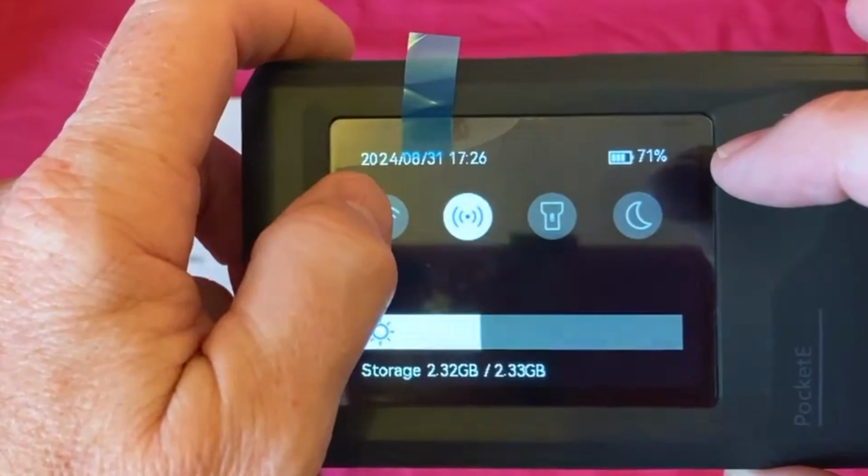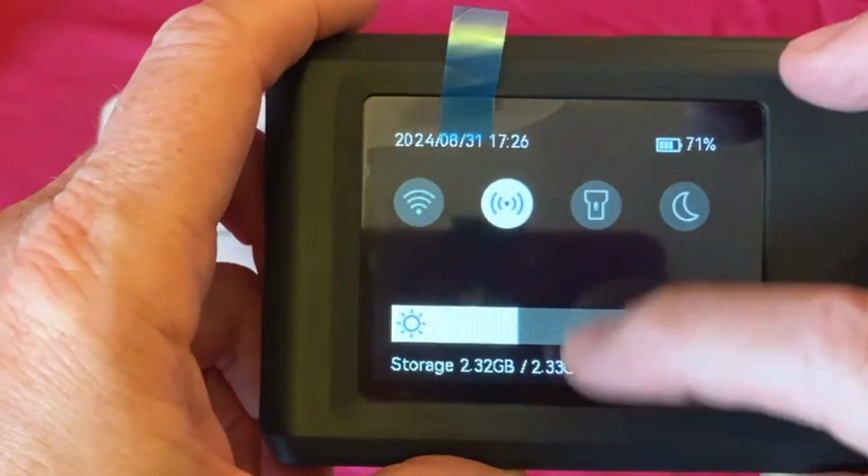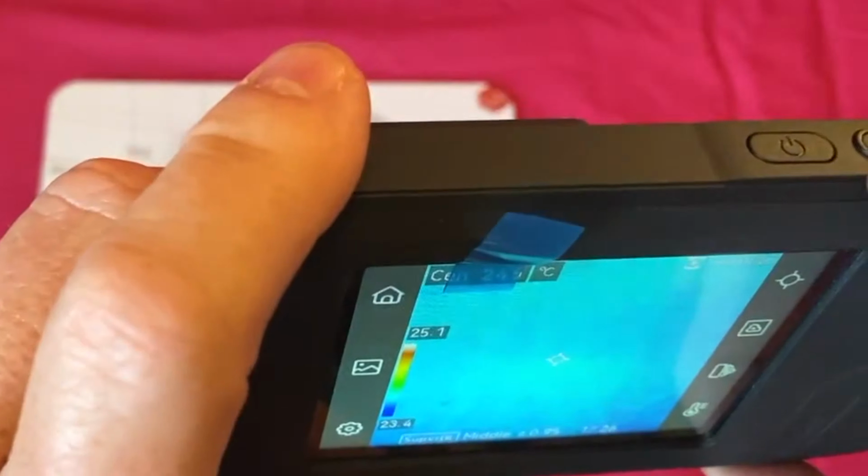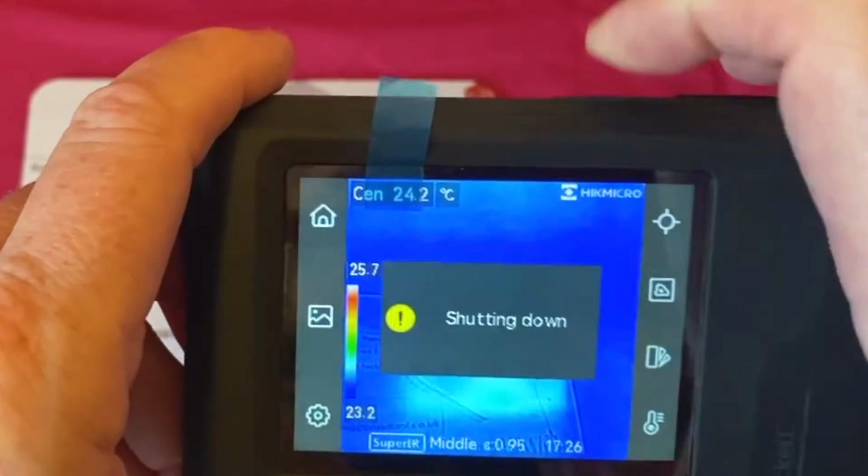I've used a hotspot, but you can have it on a Wi-Fi network to download stuff. So there we go. Let's just turn it off. There you go. Shuts down.